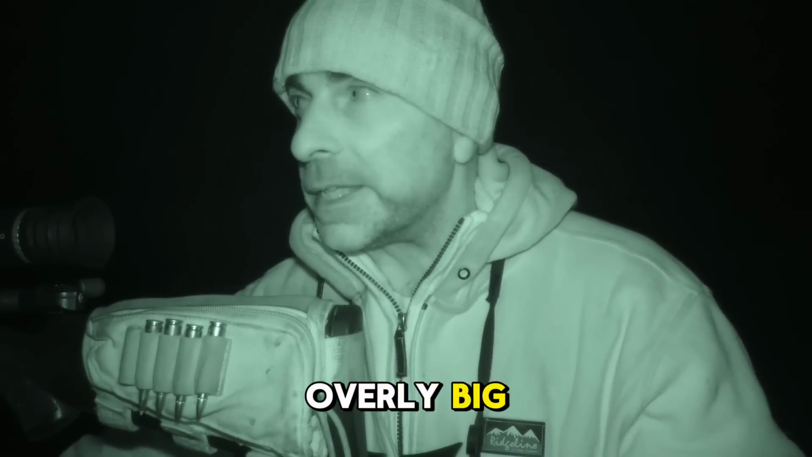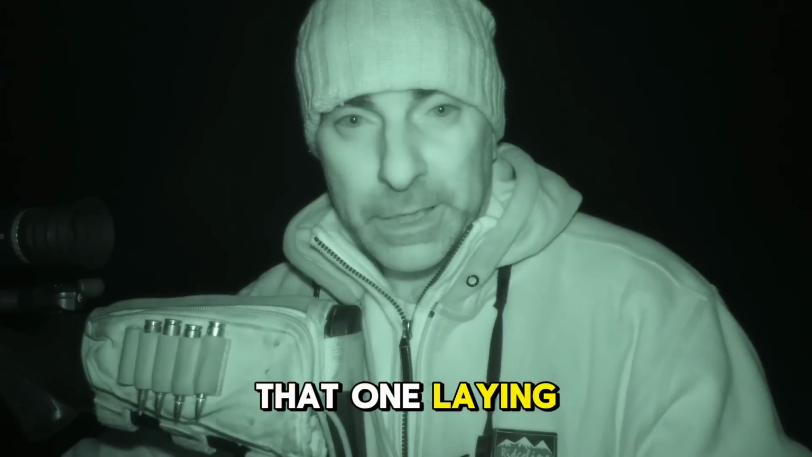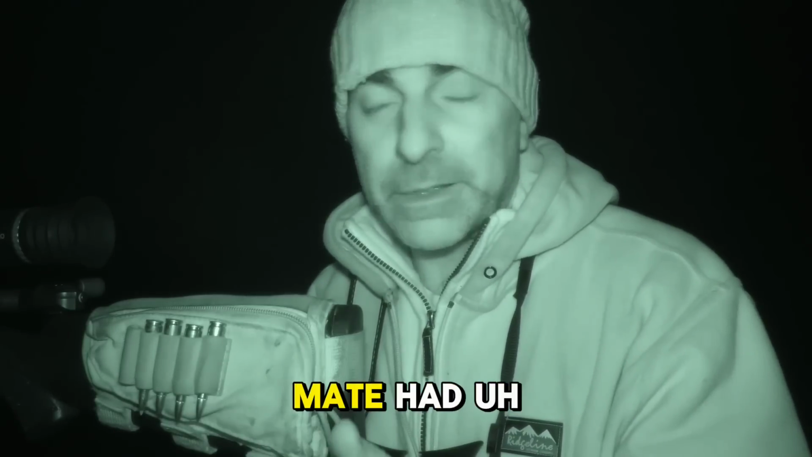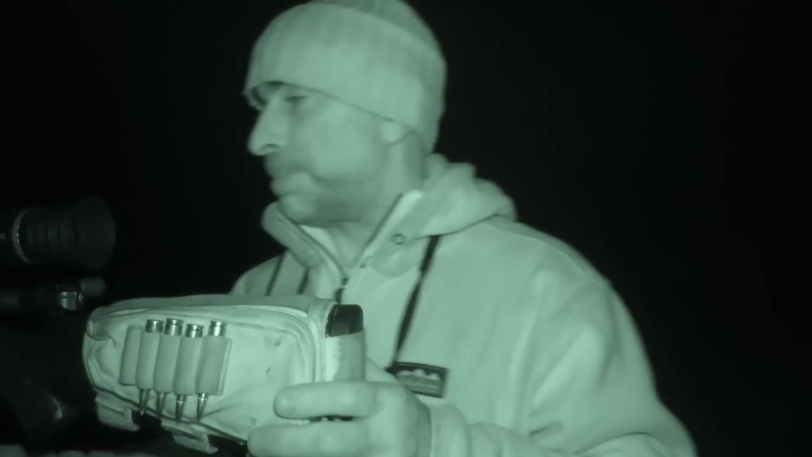They didn't look overly big, so they're probably this year's cubs, maybe still hanging around the same area. Walk over and have a look. I can see that one laying there, so that makes life a little bit easier. And he's not far from the other one. I think he was sniffing around where his mate had gone over, so hopefully the pair of them will be pretty close together.